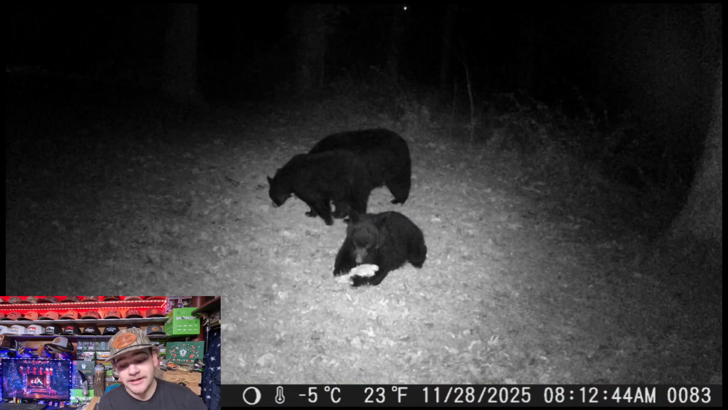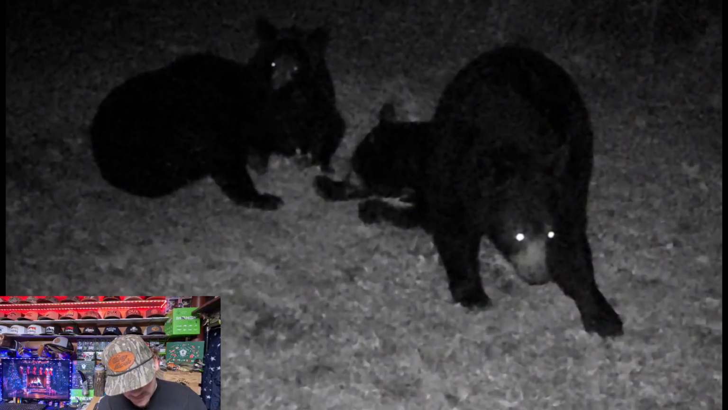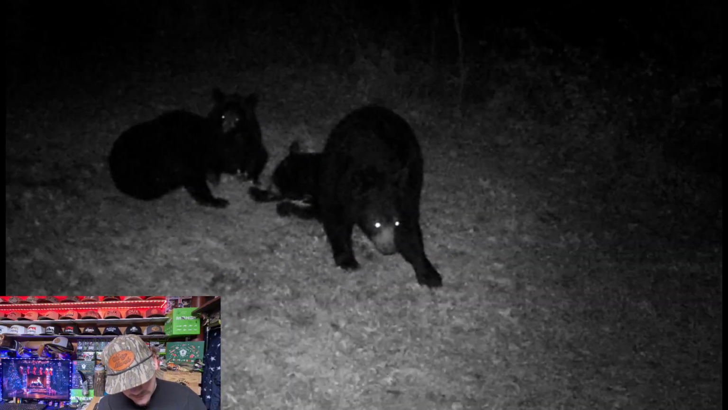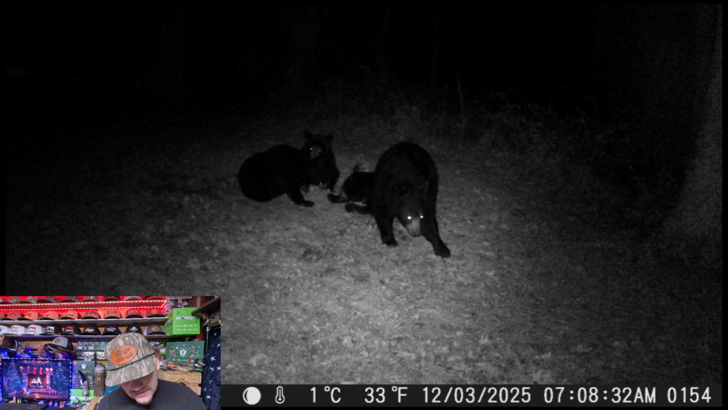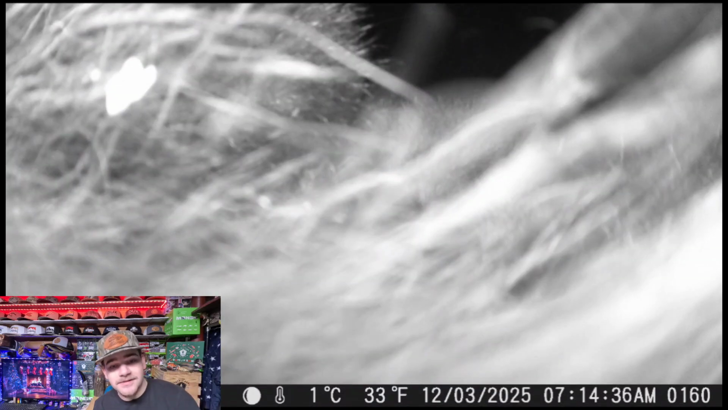Here's 11:28 at 8 a.m. or 8 p.m. So y'all can see there's the bear holding the turkey. That's a pretty cool picture too. Just sitting there holding. So here's right before it took the camera, as y'all can see. So this is at 7:08, and then it shows the camera down 7:14, so it's the same.